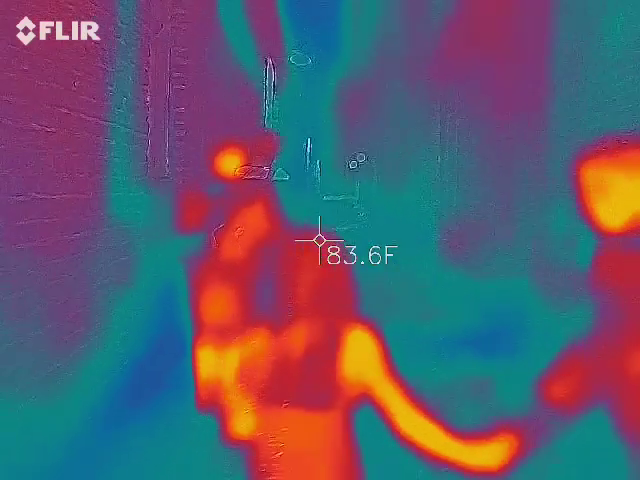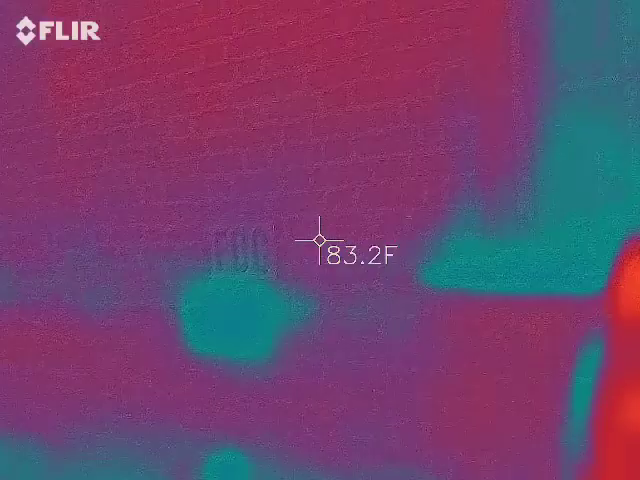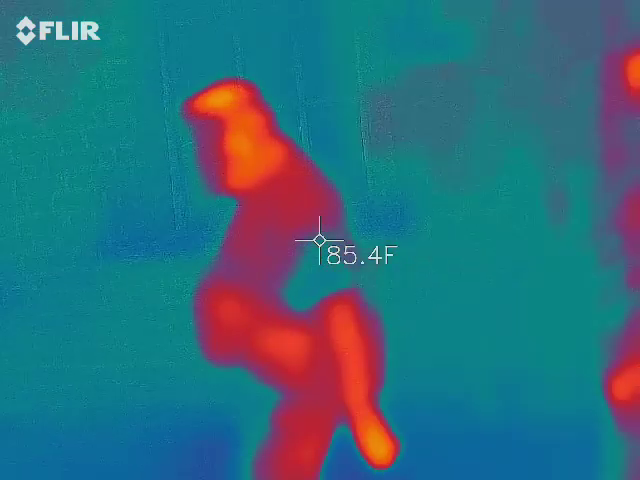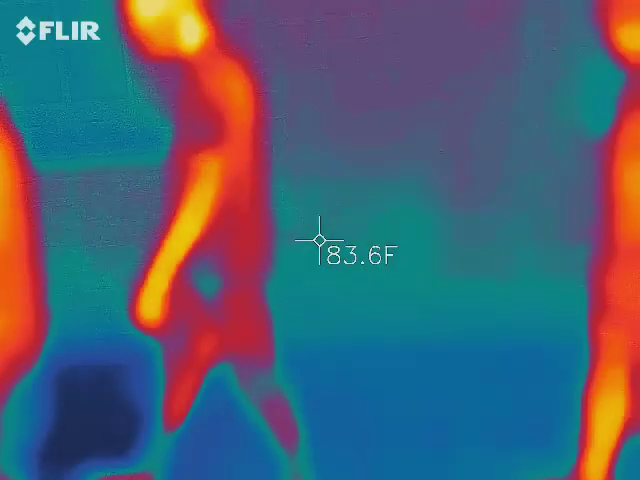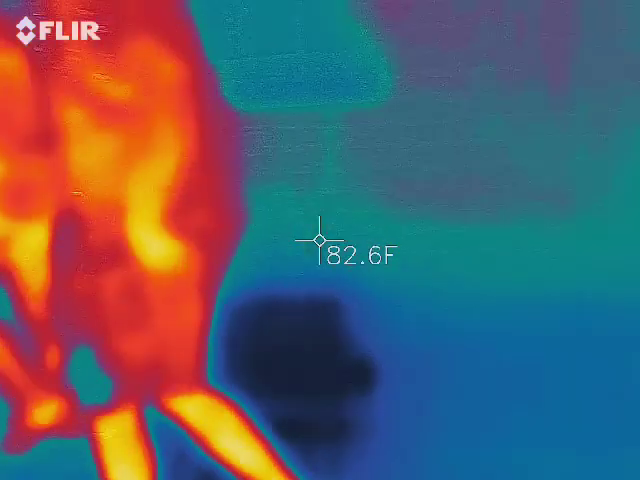Oh, there's a cold spot right there. A real cold spot right here. Oh, Sam. Hi. Move, Ruby. I was just standing here. I'm against the wall already. Right there. Oh, cold.